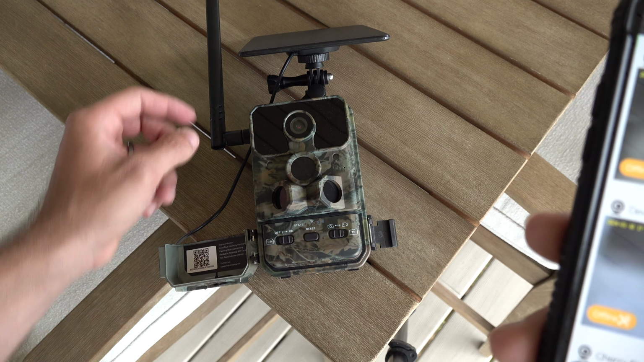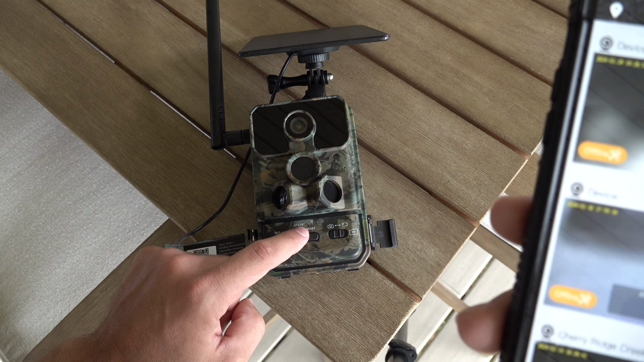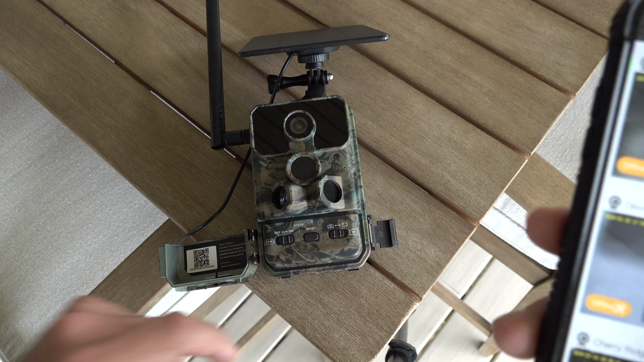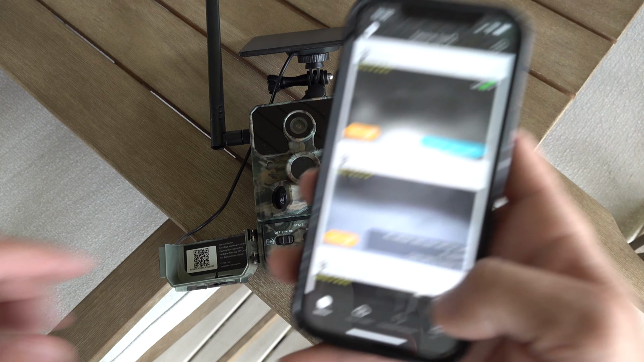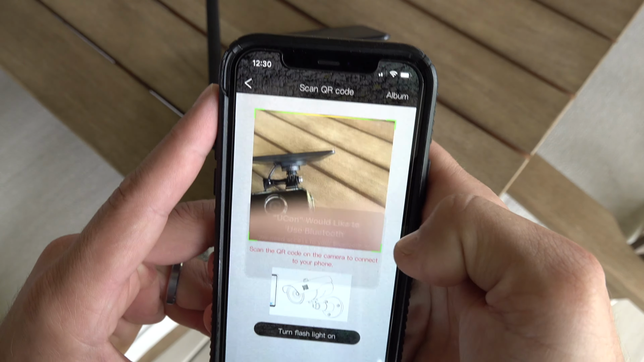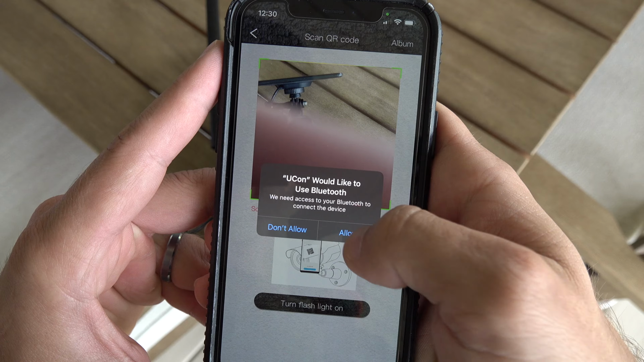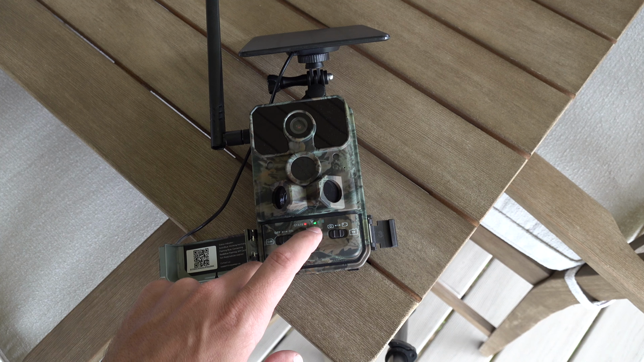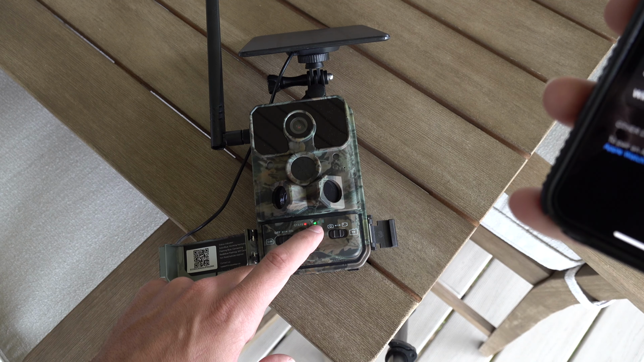and right now it's finding cell service, showing the red dot. Once it finds service, you're going to see these lines light up over here. But let's go back to the Yukon app. We're going to hit plus, allow. Okay, so as you guys can see, we've got cell service now through the camera.